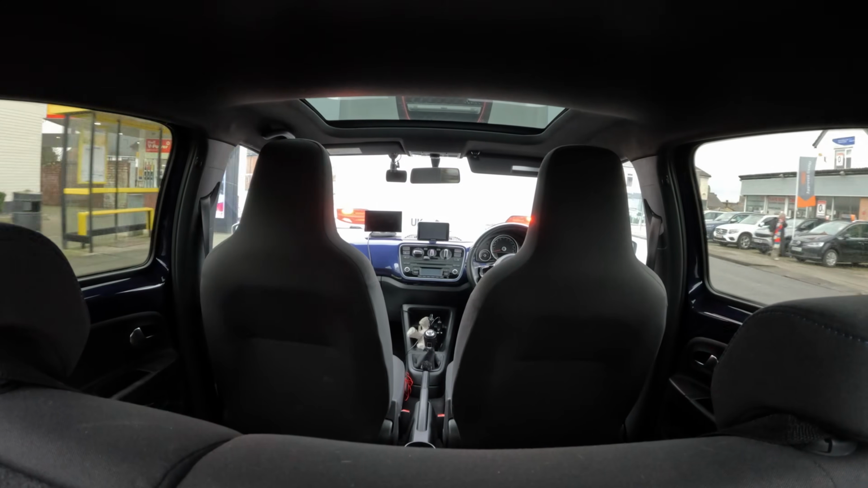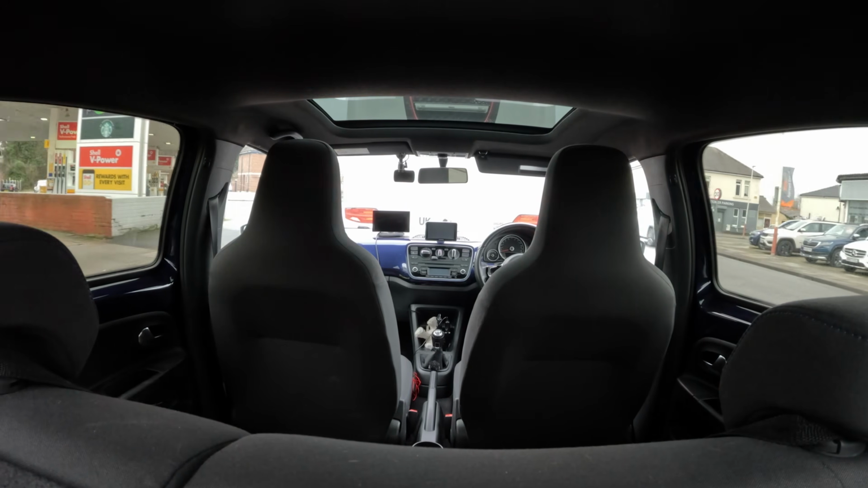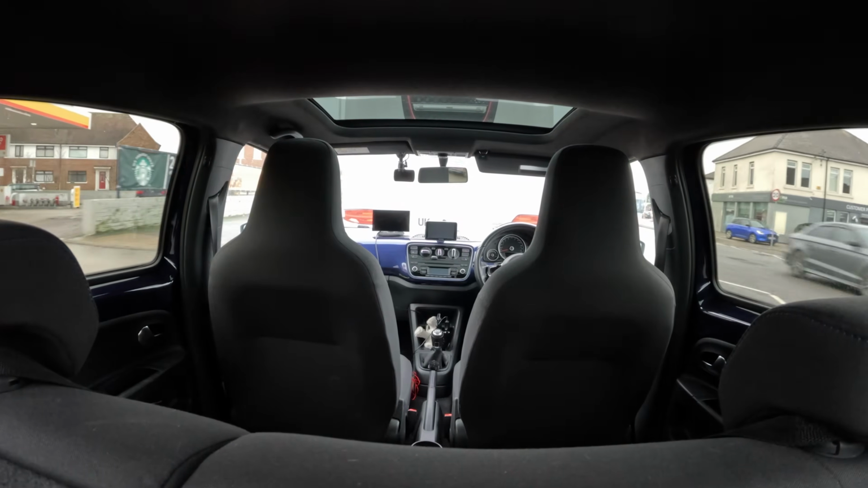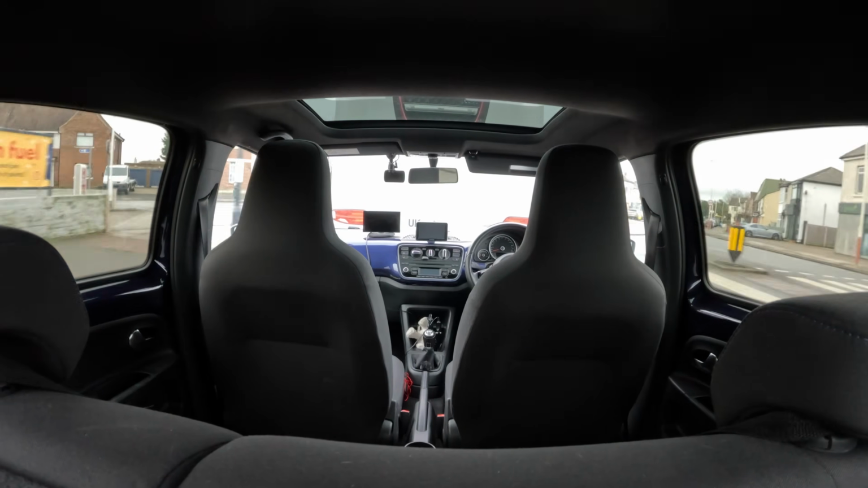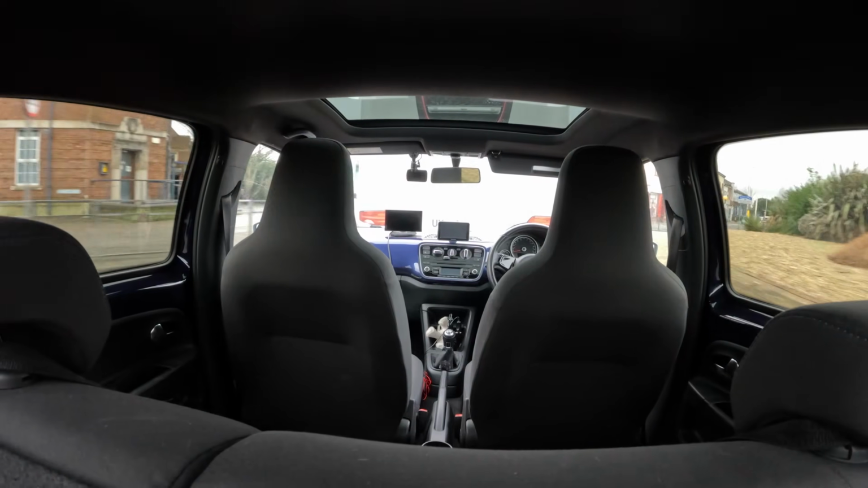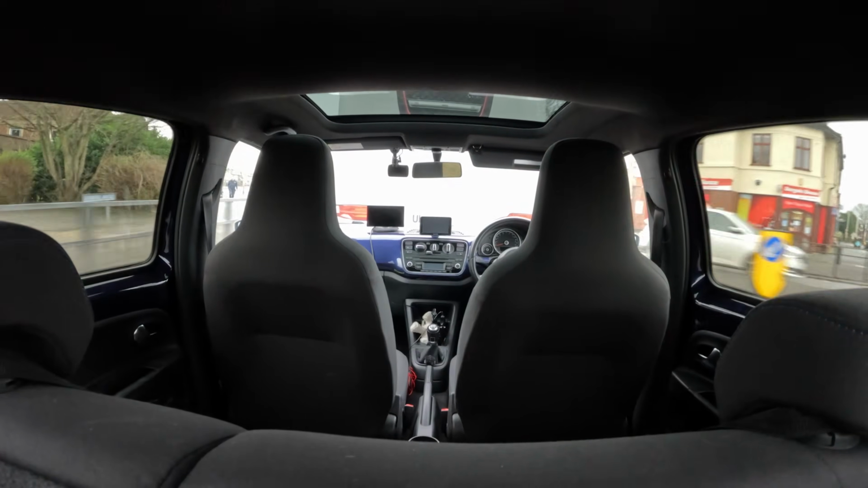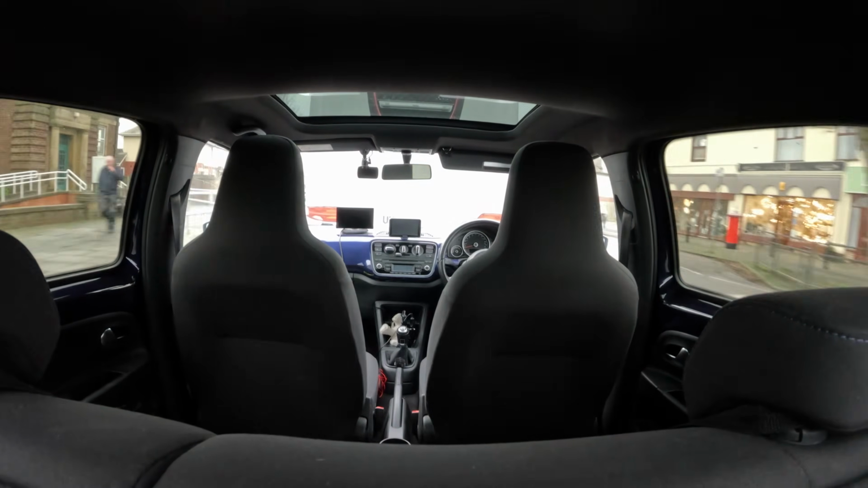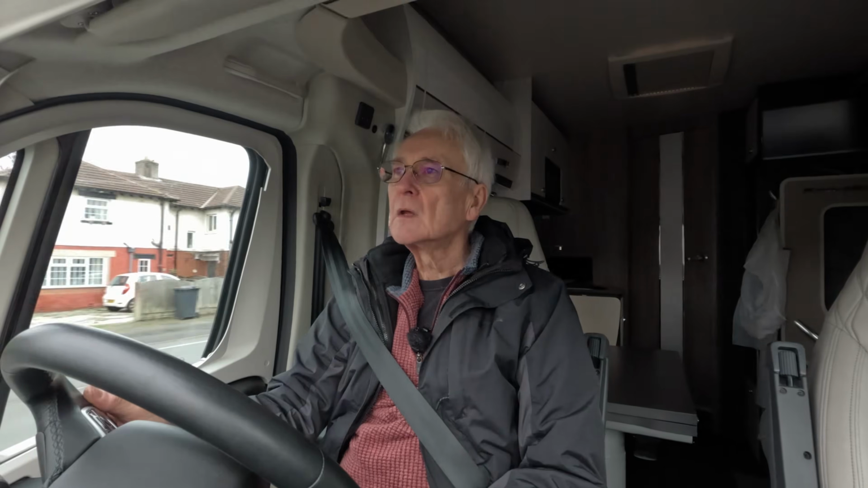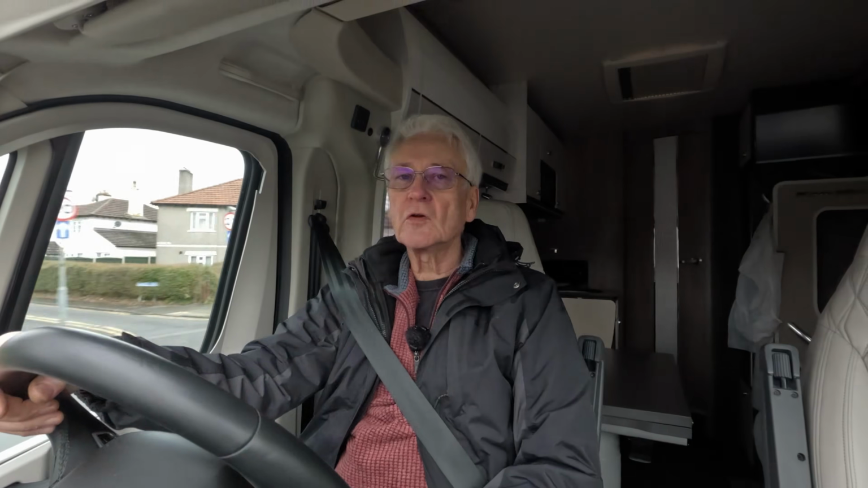So sometimes the only way you're going to tell that, apart from sticking a camera in the back of the car, is if you check the tyre temperatures after you've been towing. So I'm going to go for a little drive. I'm just going to go up the dual carriageway and back, and then we'll see what the temperatures of the tyres and the wheels are. Check if it doesn't look too hot.